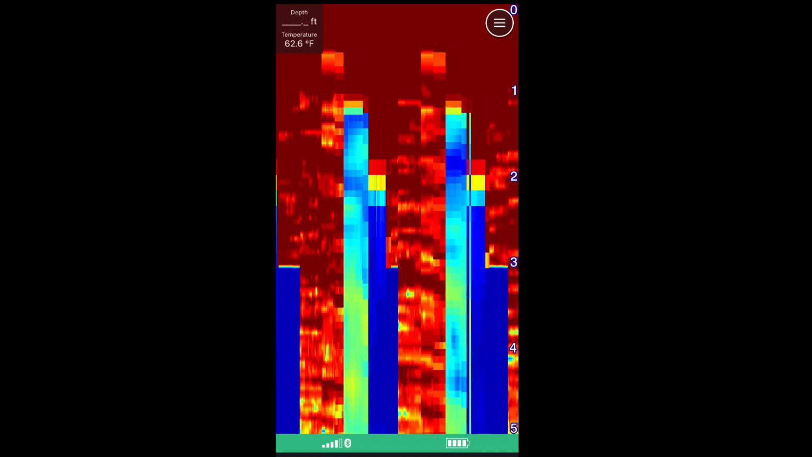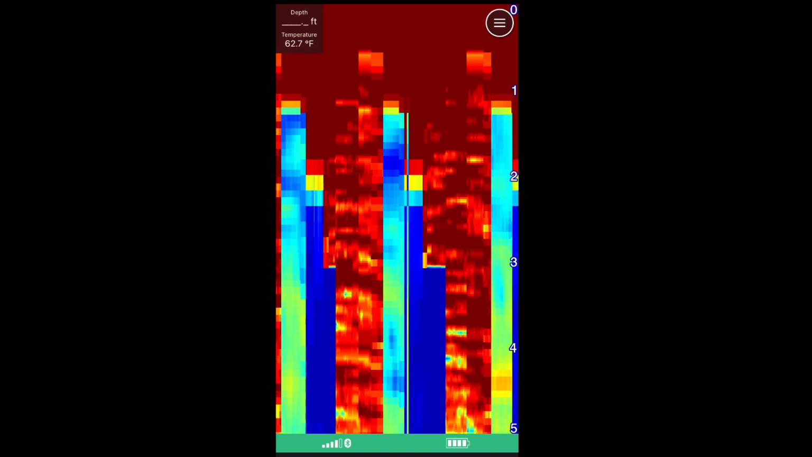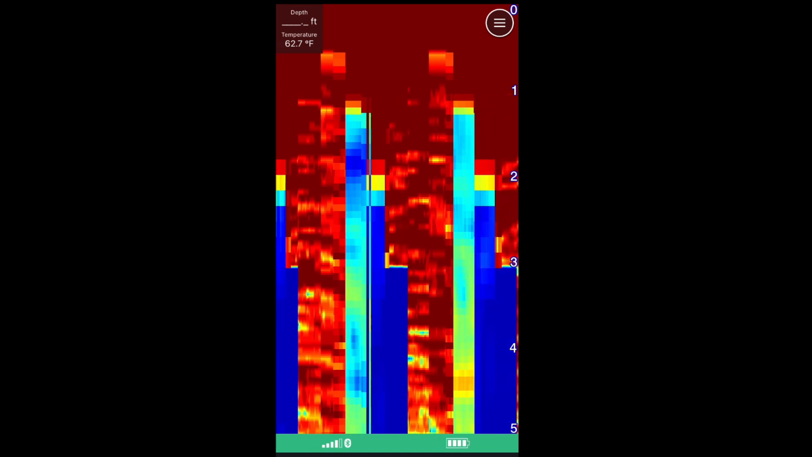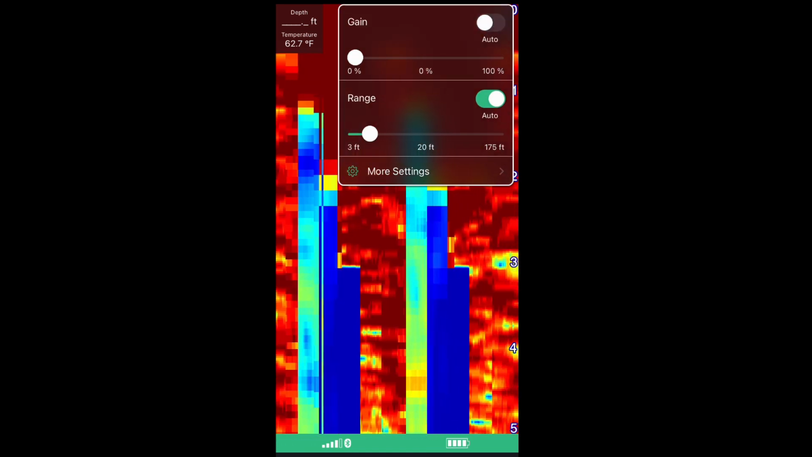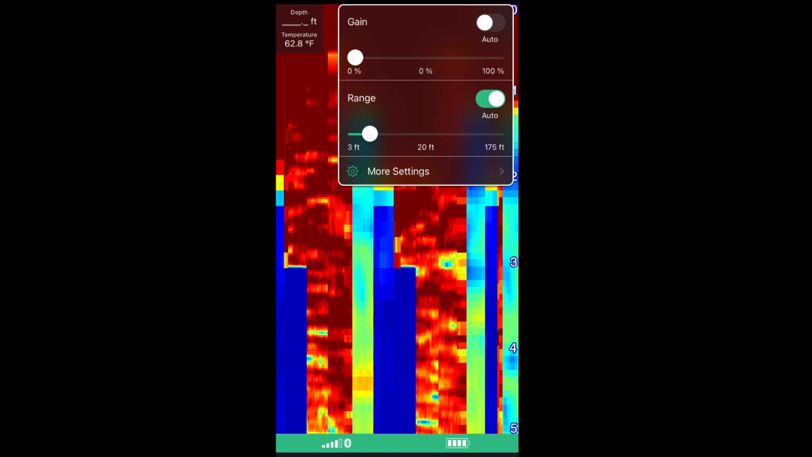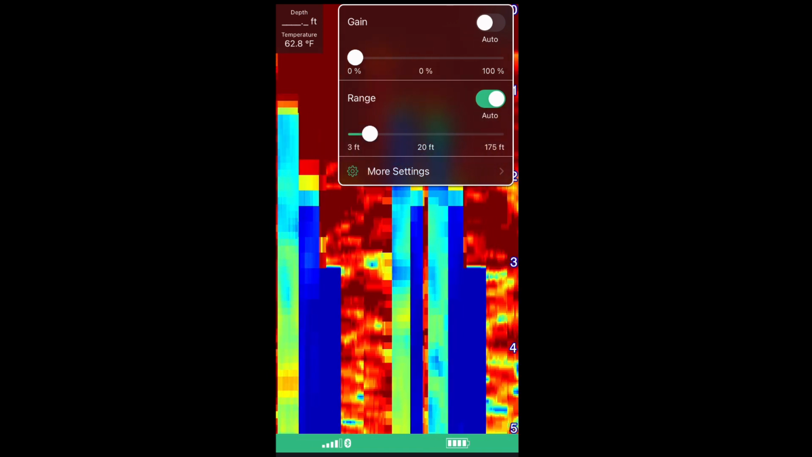This is what the sonar looks like when it's not in enough water to read. It's only in about a foot of water right now, and you can see there are error bars on the screen. Now we will go up to the 3 lines again, and you will see gain. So I took the screen off simulation mode so you could see what it would look like when it's not in enough water and what the gain is.